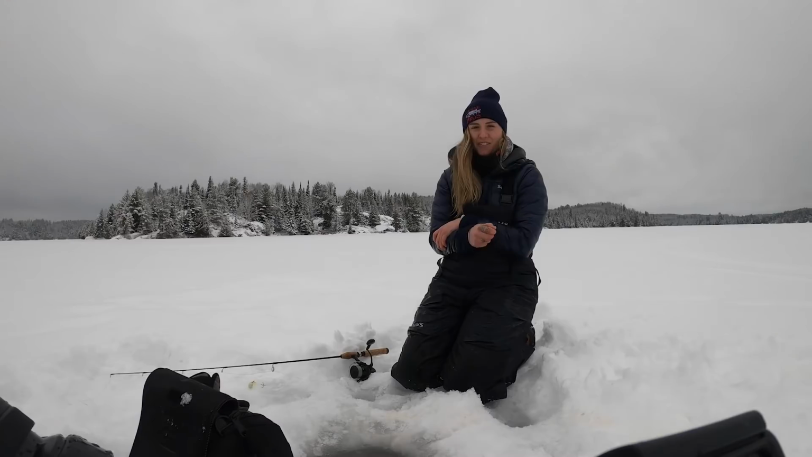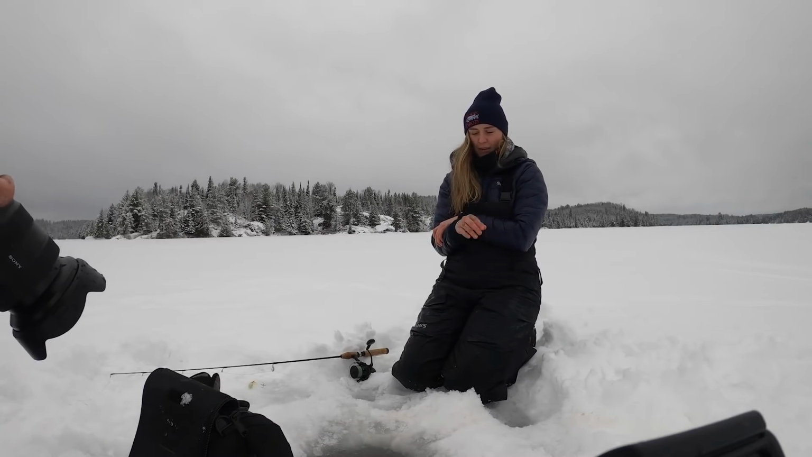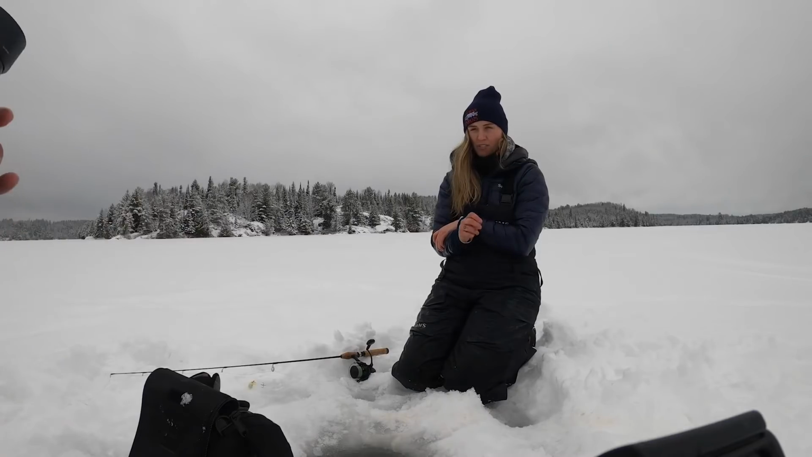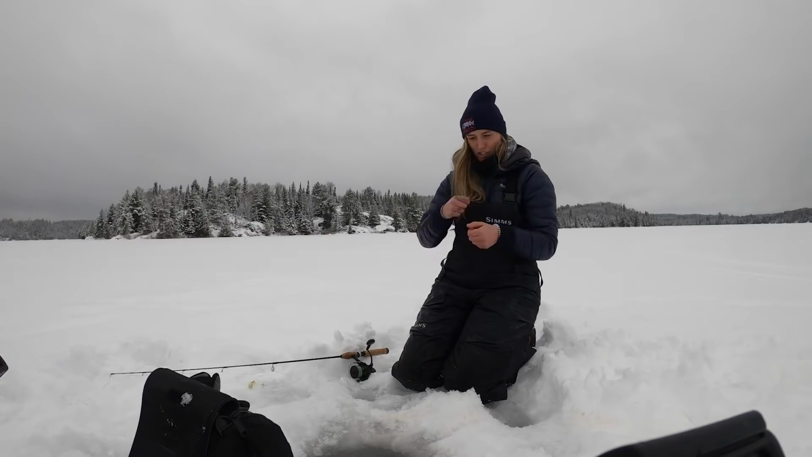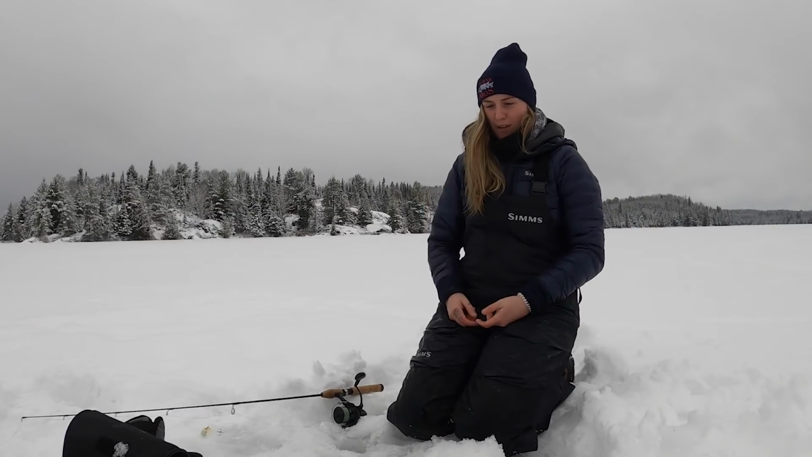So how far did he chase? Like other fish, you have to jig them to get them intrigued, but as soon as they're interested, it's straight reel, like it's a race. So how far did it come? Right off the bottom probably.